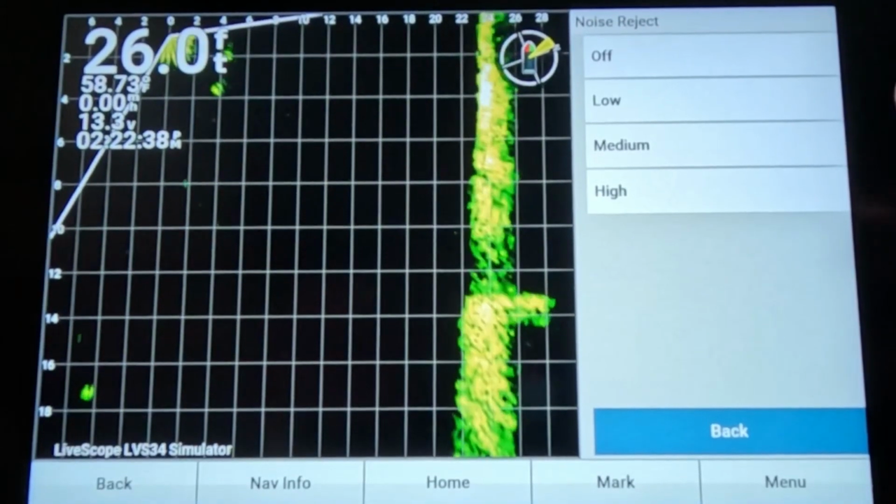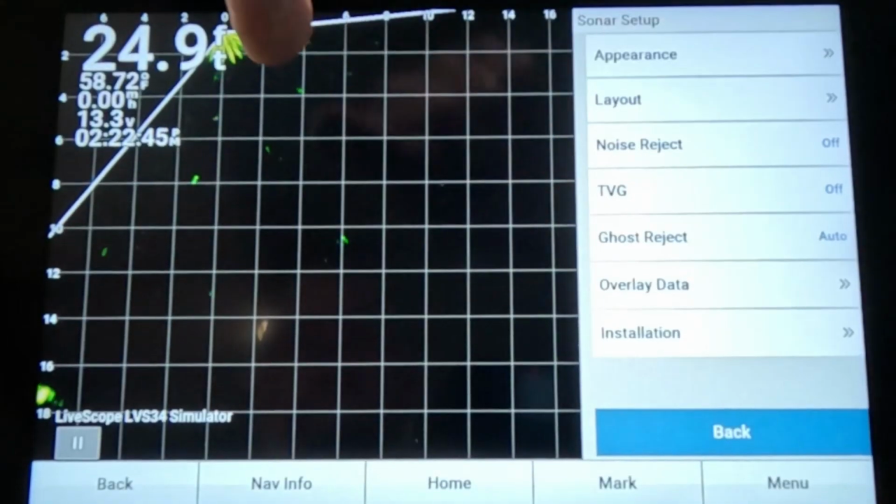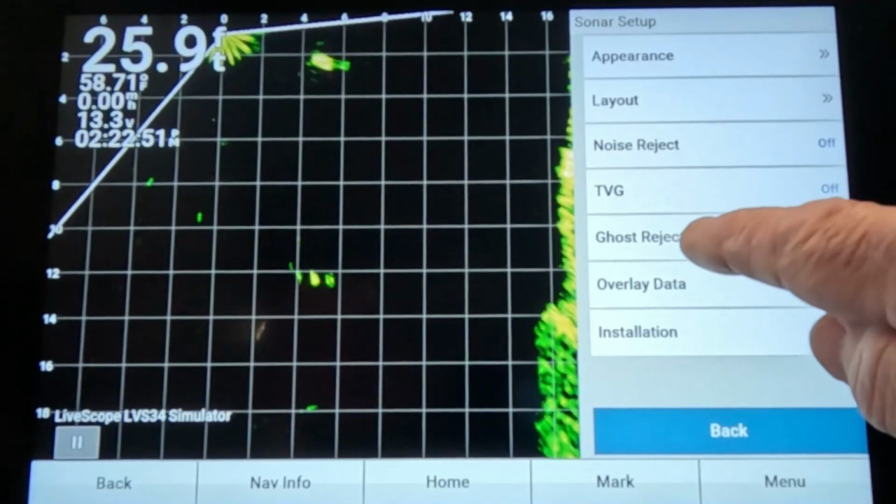Noise reject, I turned that off. I don't never run noise reject. A lot of people do because they want the pictures crystal clear. I don't mind these little speckles in my picture. That don't hurt my feelings any because I can see better detail with that noise reject turned off.